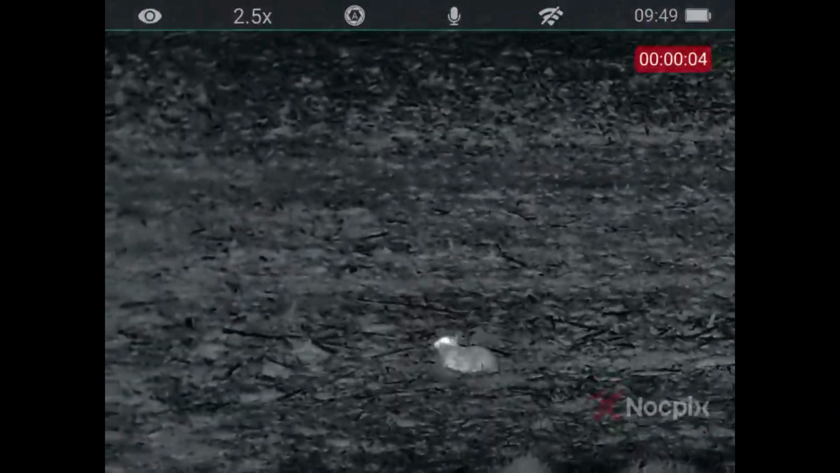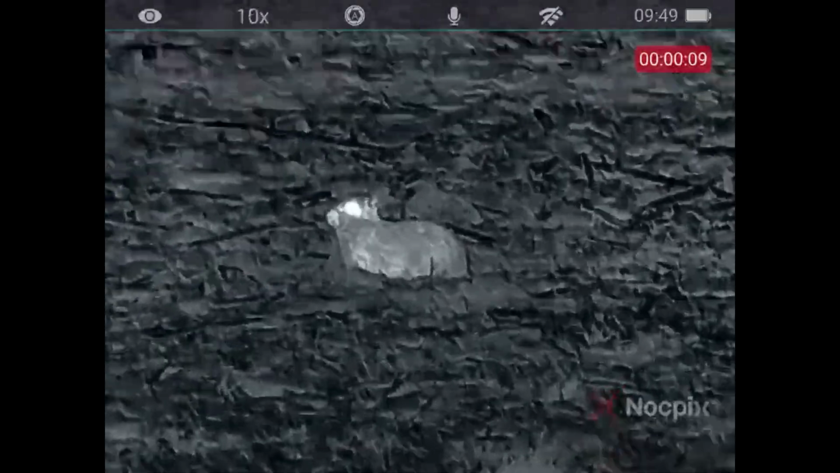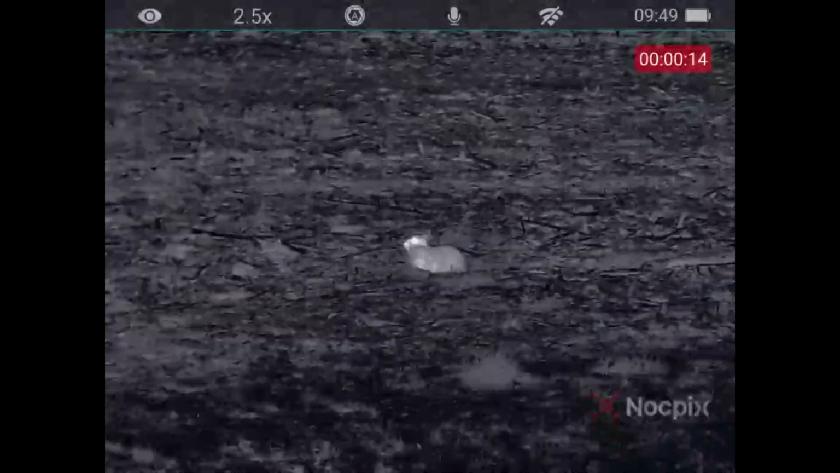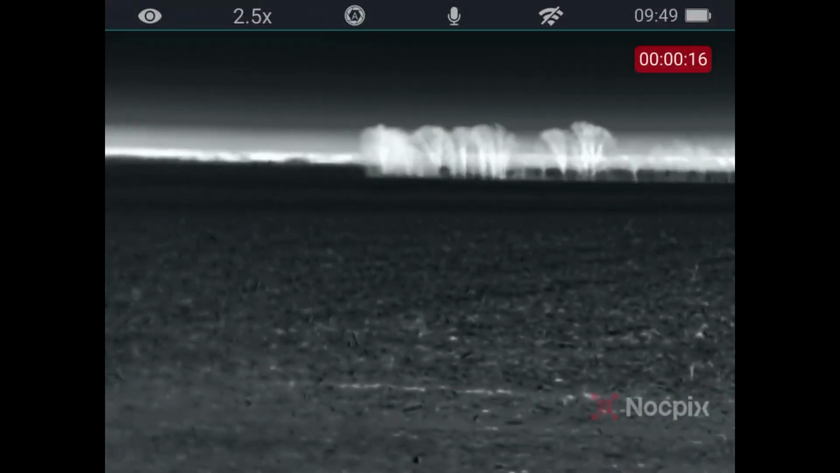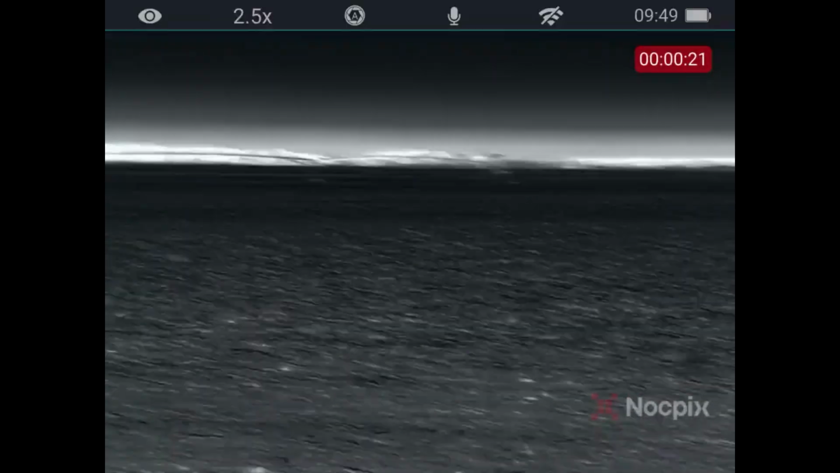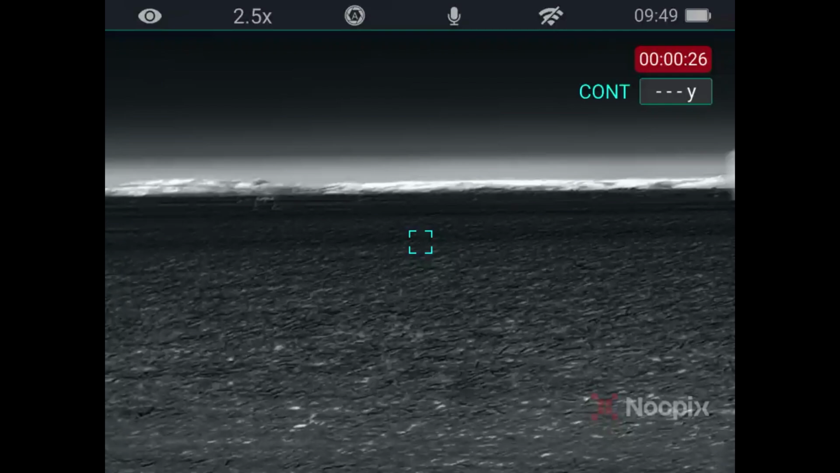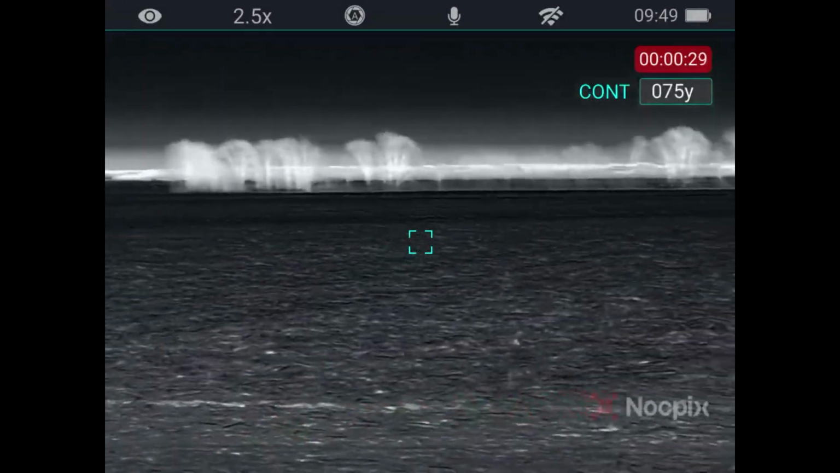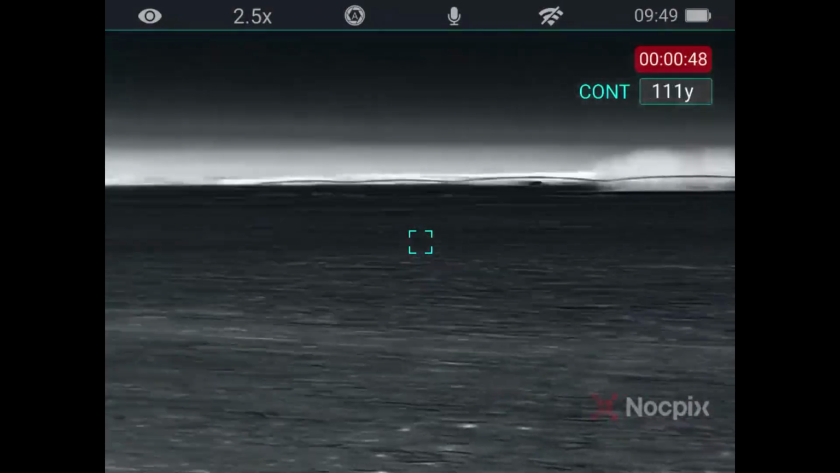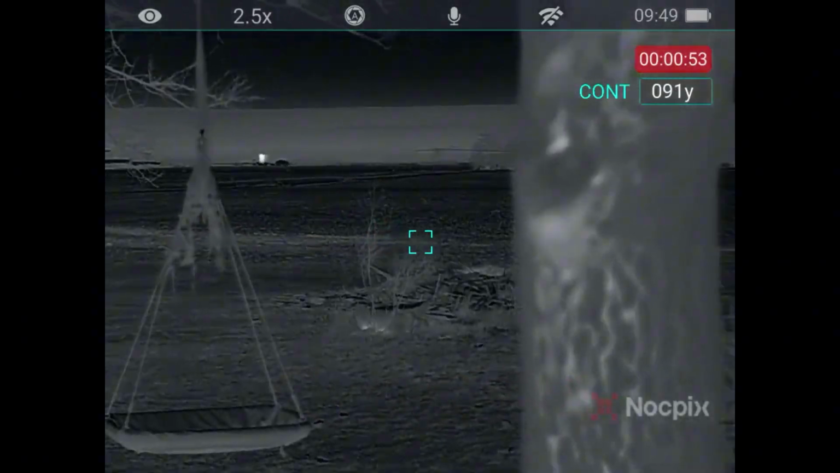So just doing a review here in the backyard. Got a rabbit sitting here. The zoom in for it is the same button that you use for the rangefinder. It's just a long press to get the rangefinder up. You can do continuous. Very clear unit.